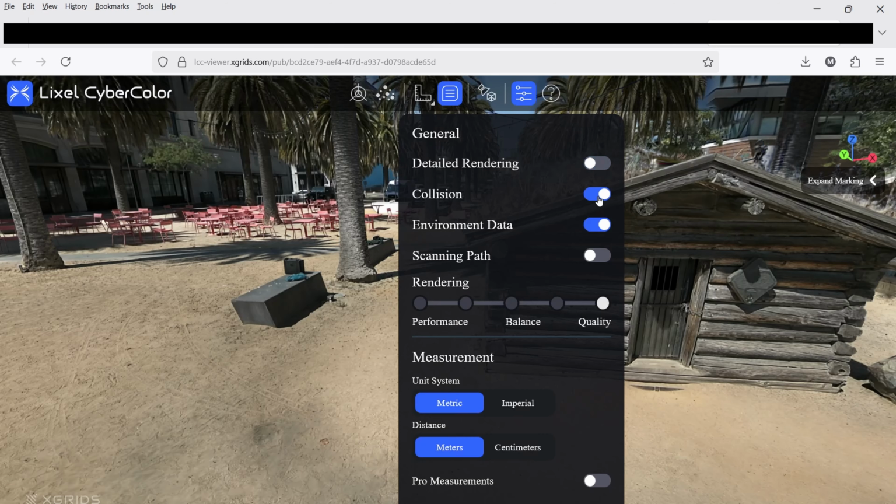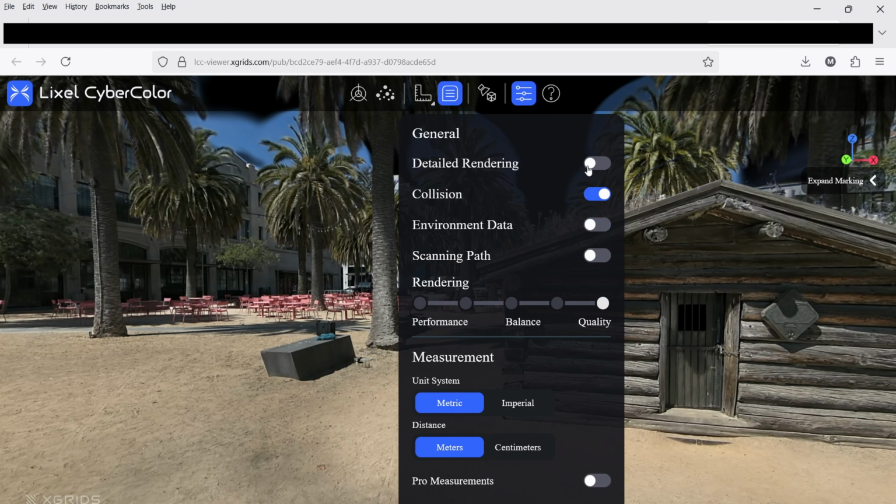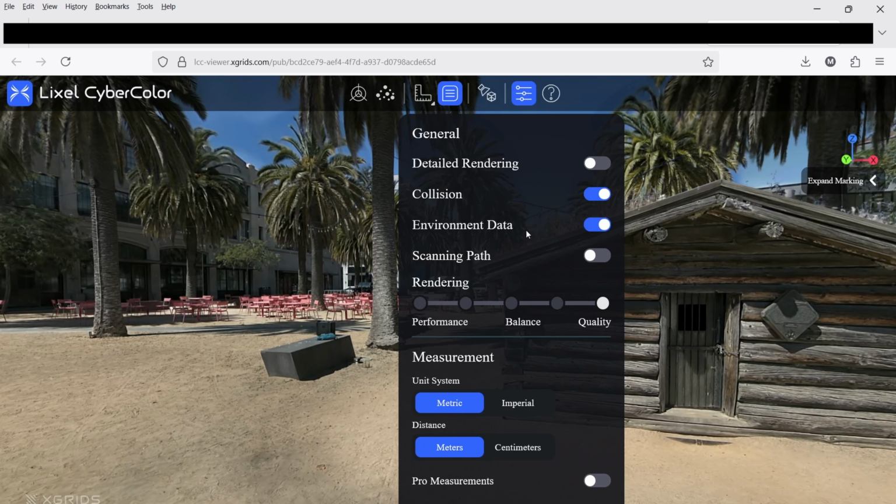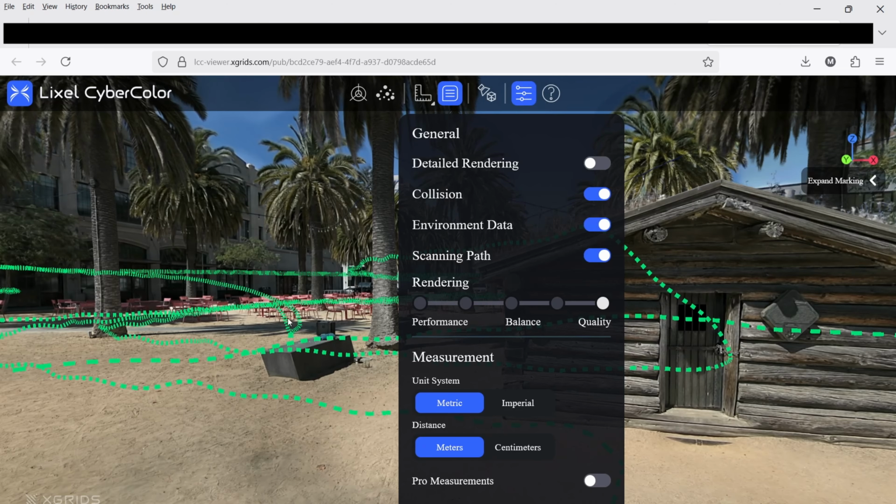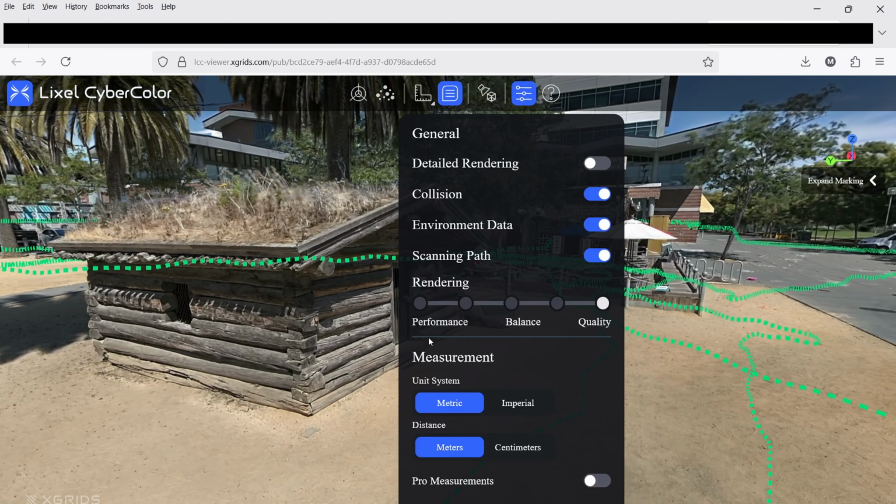Collision is on automatically. If you want to be able to walk through things with your character, you just turn collision off. Environmental data, I always just leave it on. That's just the background. You see it when I turn it off, see how it goes away. So I just leave it on because it looks better. Scanning path shows your scanning path. We already went over high quality. Most of you I'll be sending this to are imperial, and then you can have feet or inches. And that is that.